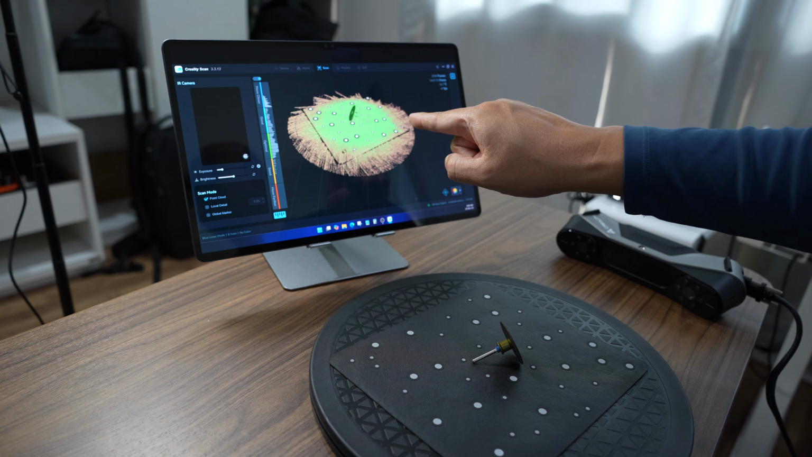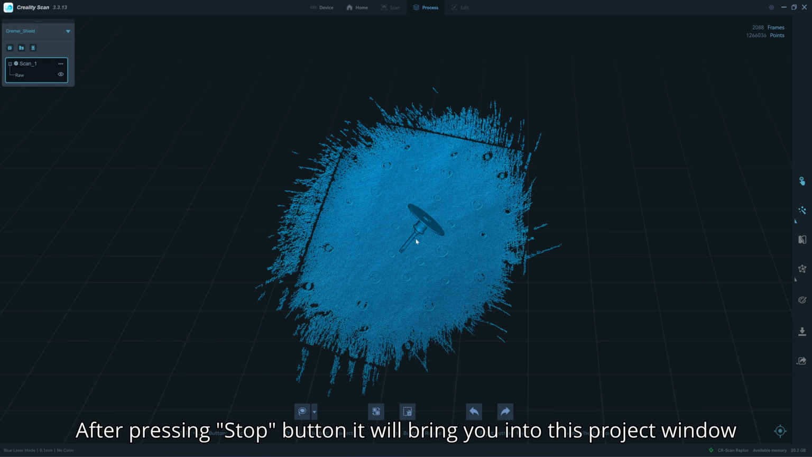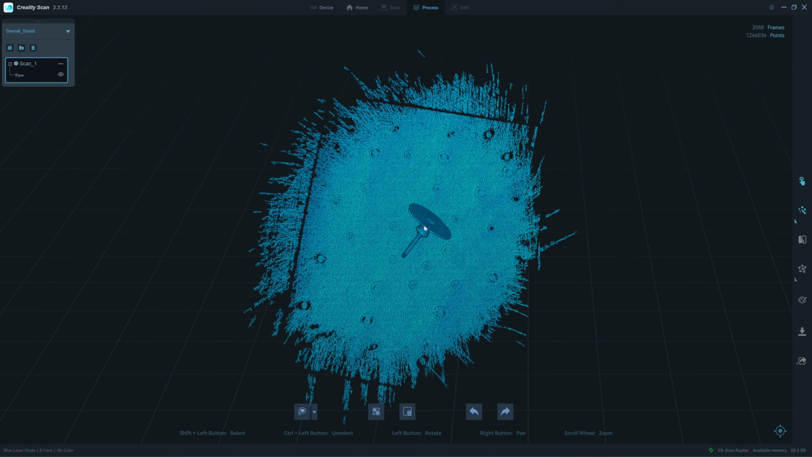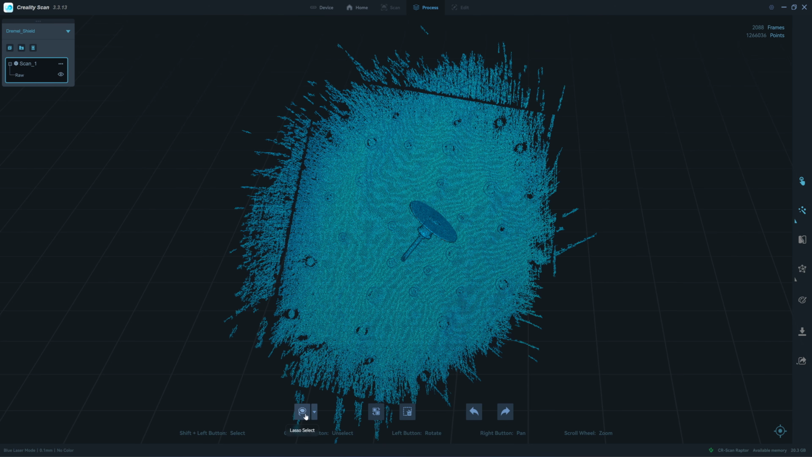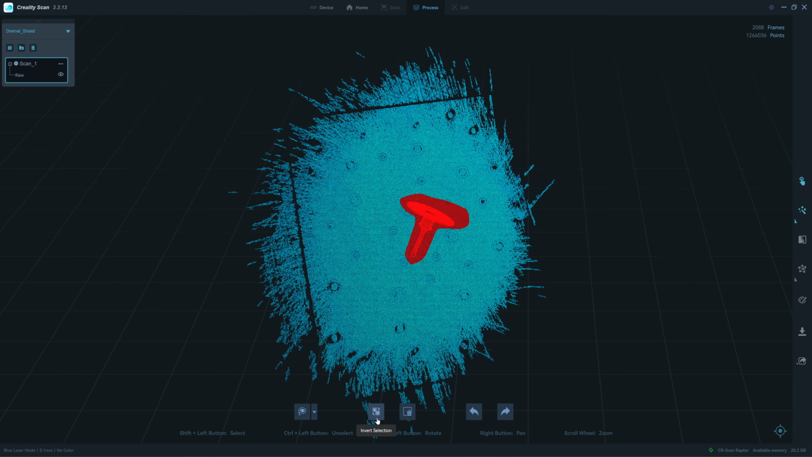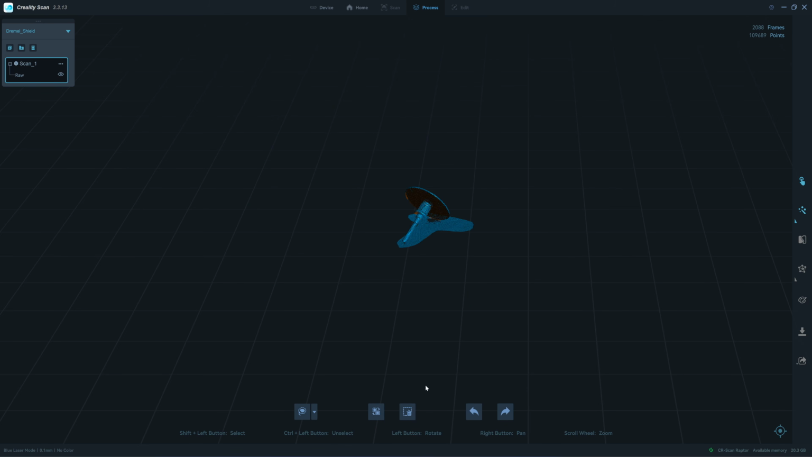Okay, let's stop the scan and review the result in the PC. This is a raw scan file, it's not processed. Next, you need to delete the base of the scan. So click on the lasso selection tool, hold the Shift key and select the object that you want to keep. If you hit the delete key, the object will be gone, but that's not what you want. Choose inward selection. So now the table is selected. Hit delete key and the table is gone.